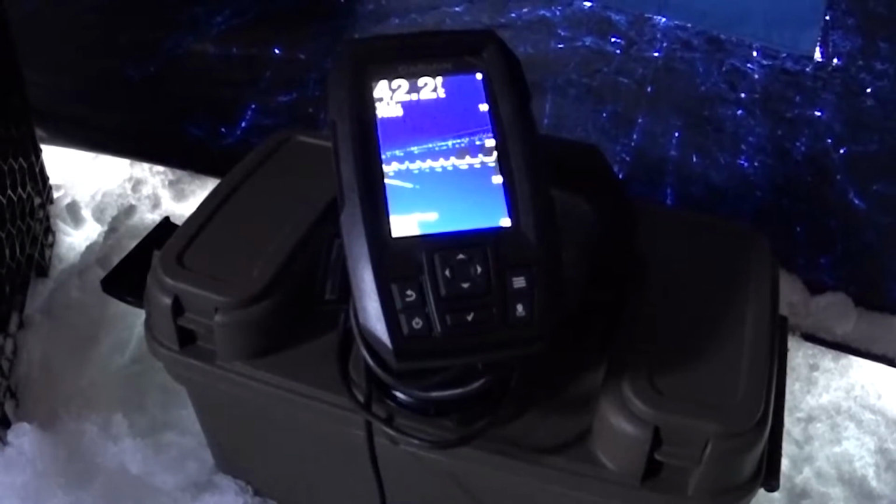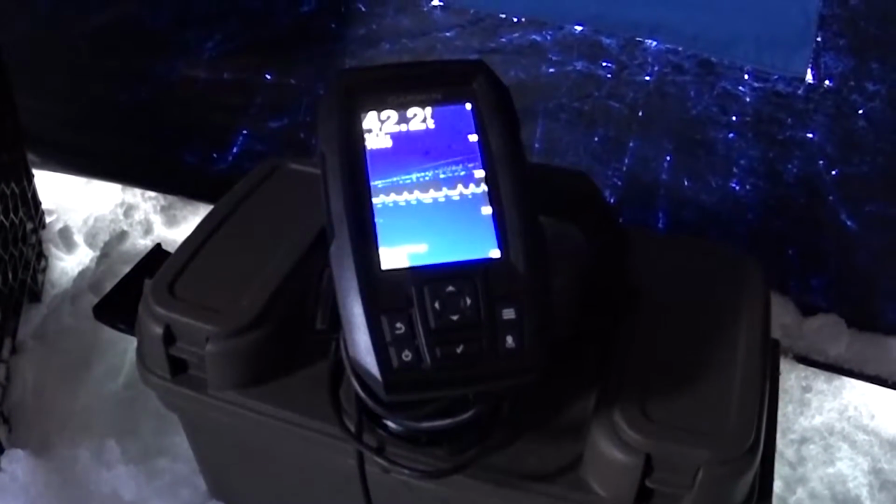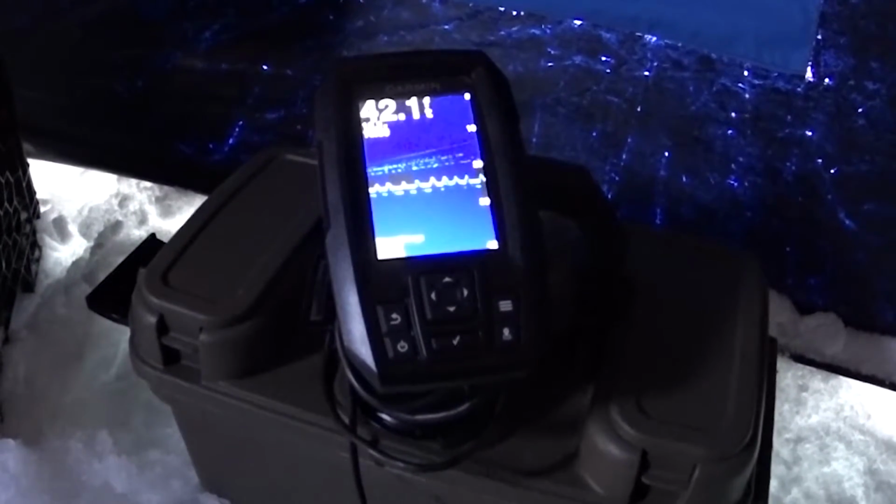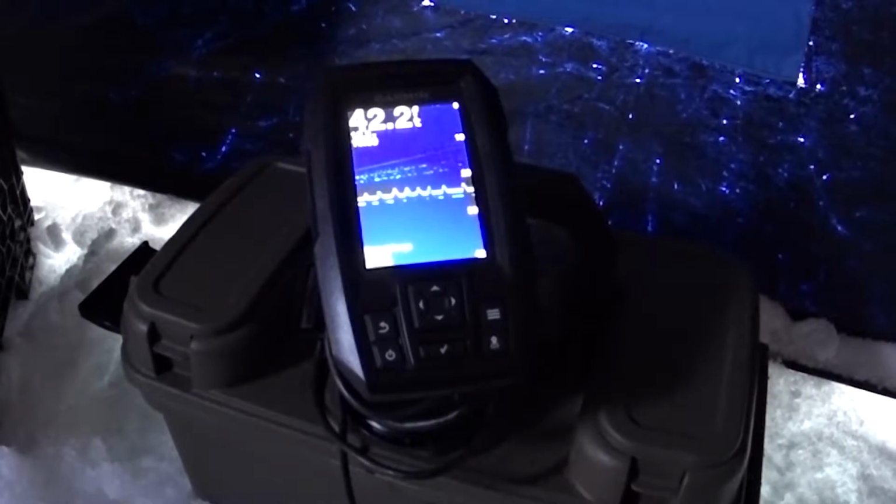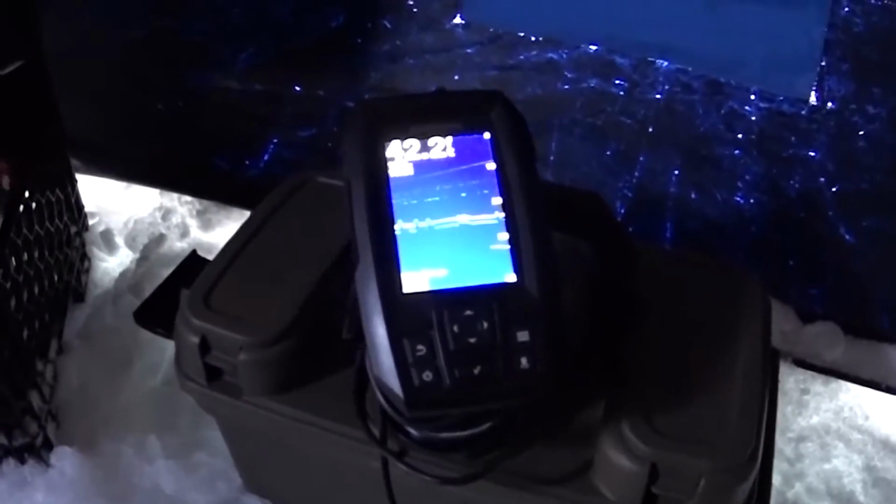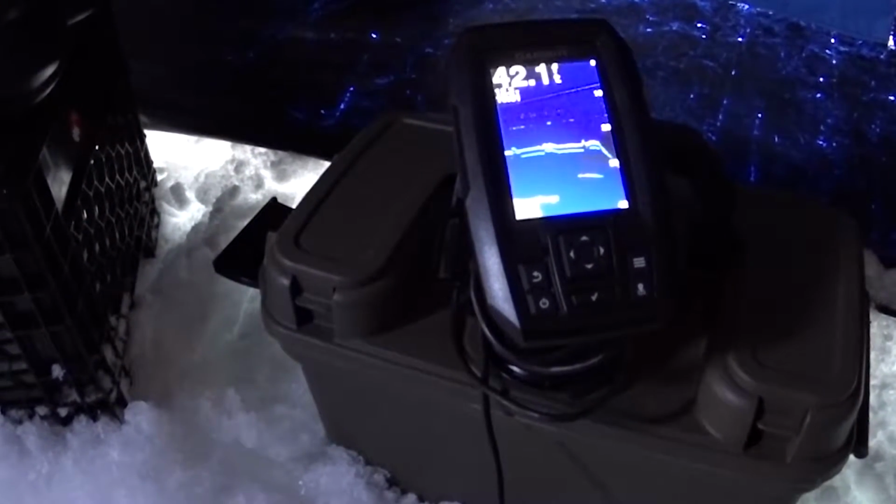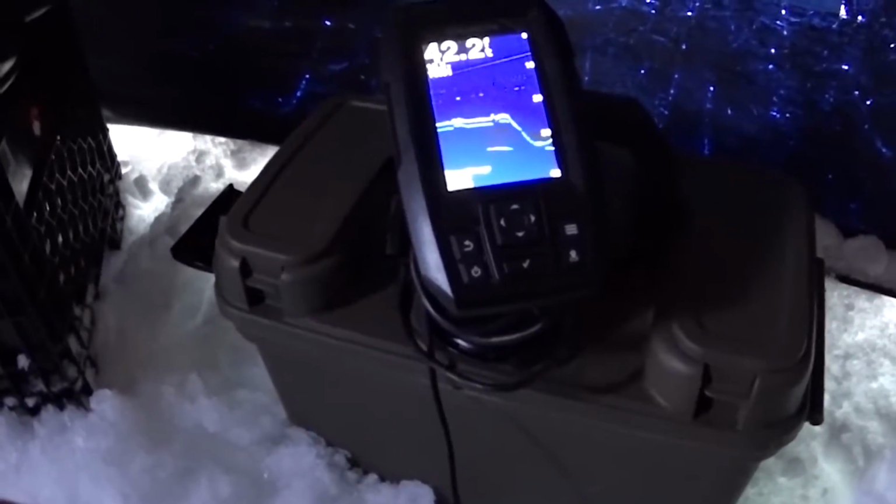So we'll slowly jig. We know that he came up from about 30 feet, so we can go right back down if we want to. If they can see it, they will come up. So there's a fish down at 30, so we're going to follow him down. He's probably more like 34, 35. We want to be just above him.